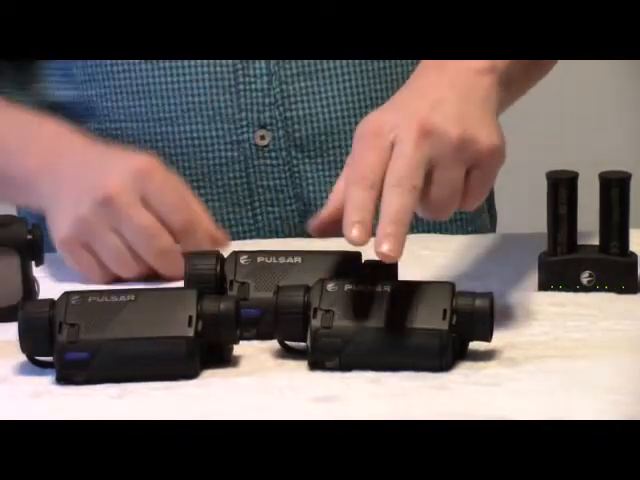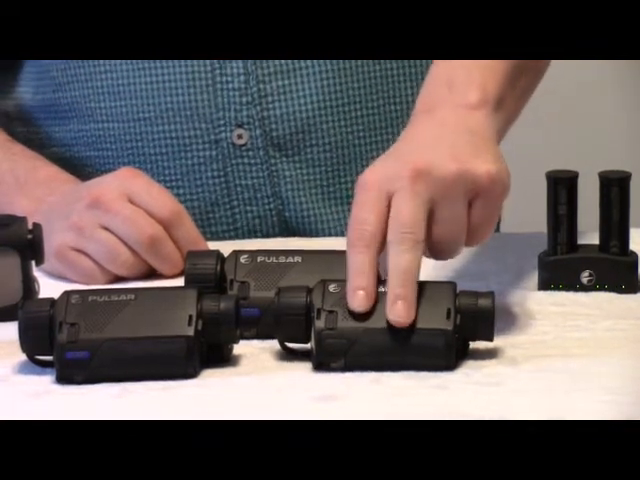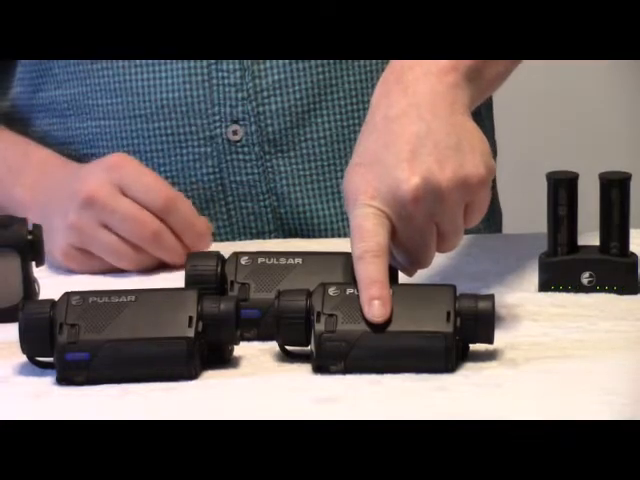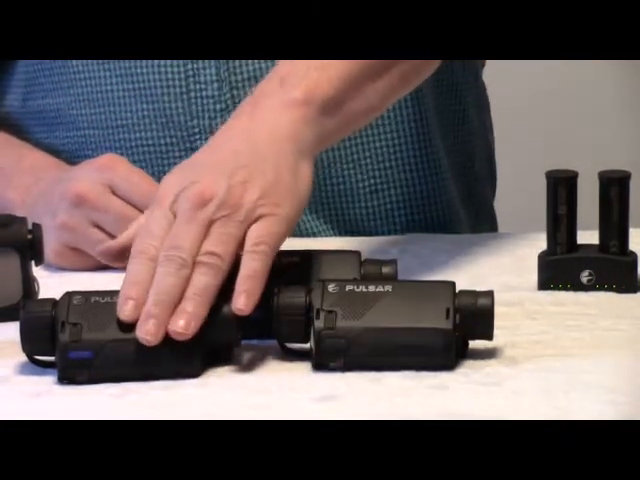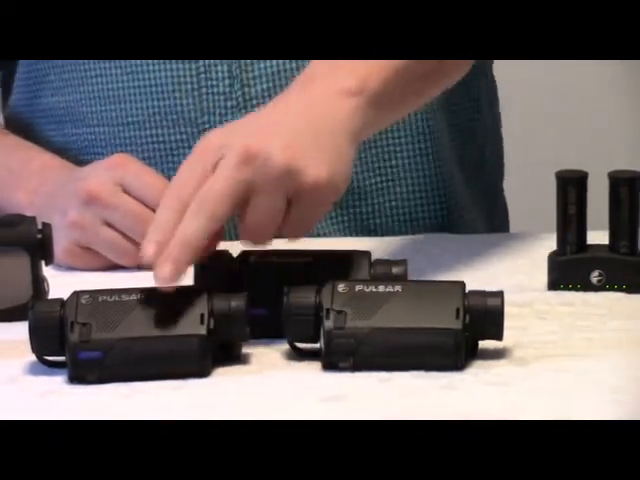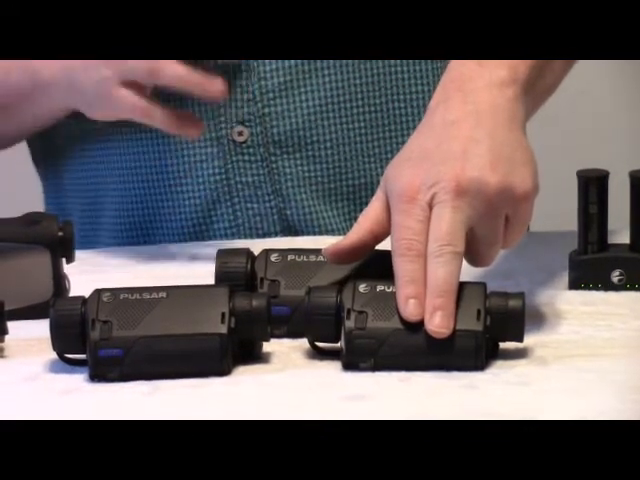The magnification naming is simply a product of the screen being a little bit smaller on the LCOS, which also, by the way, has a little bit higher temperature rating, so it's not going to work in cold weather quite as well as the AMOLED screen on the XM. So personally, you're getting a lot for your money in the XM series versus the Key series, in my opinion.